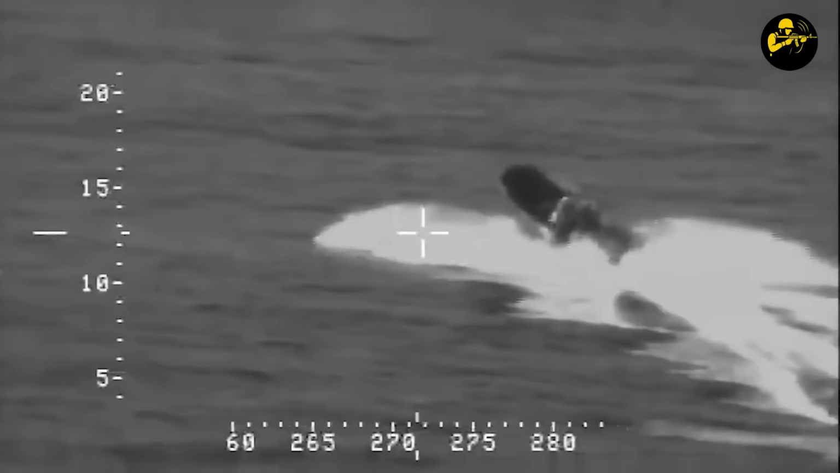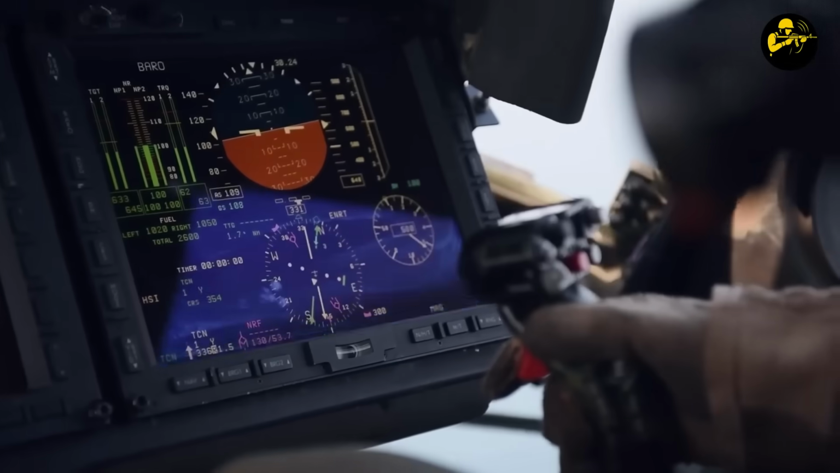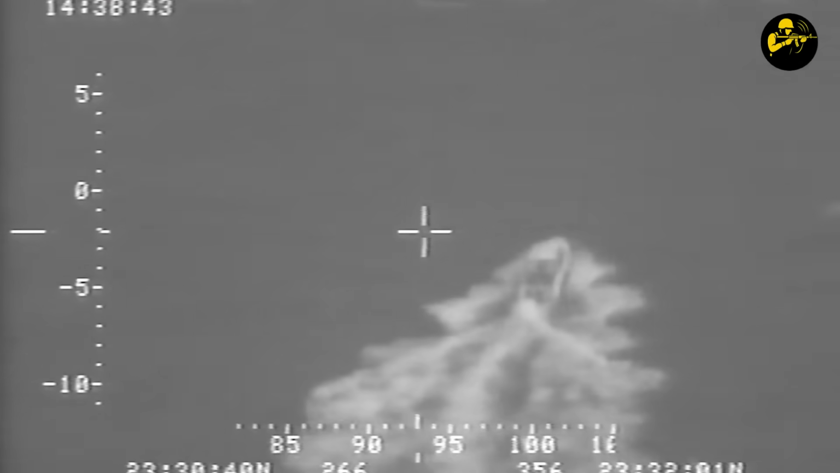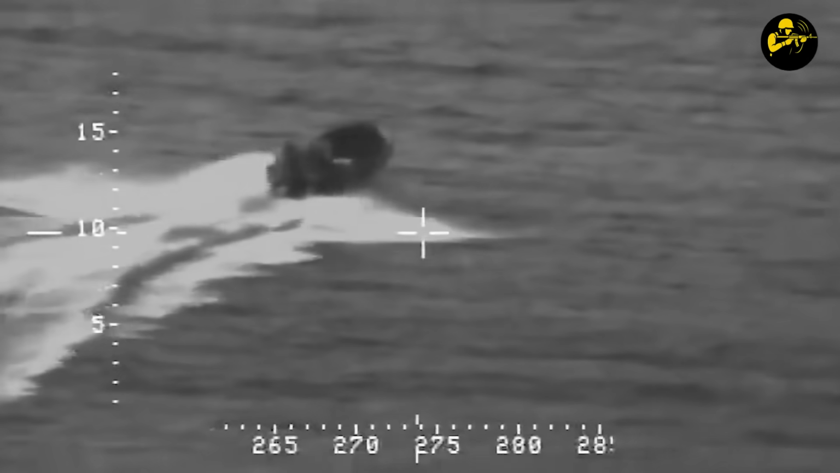5 seconds to impact. Proportional navigation was solving equations like the kid in class who reminds the teacher they forgot to assign homework. 3 seconds. Control fins locked for final approach. 1 second. The seeker captured its final image. A white fiberglass hull growing larger at roughly 995 miles per hour. Impact. The crush switch fired.